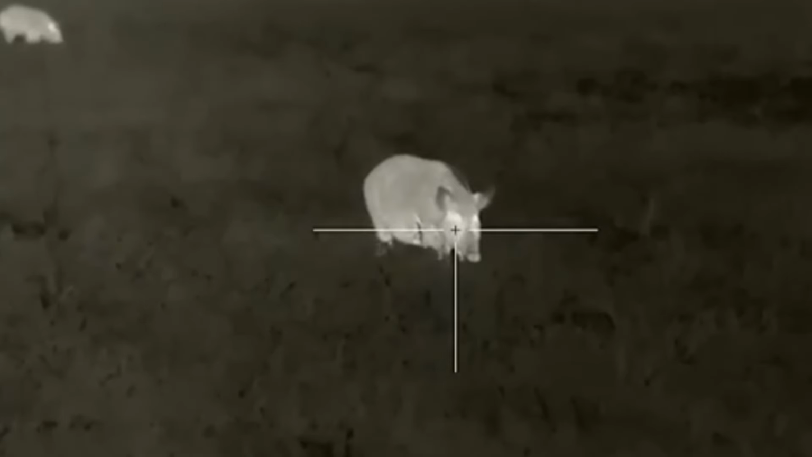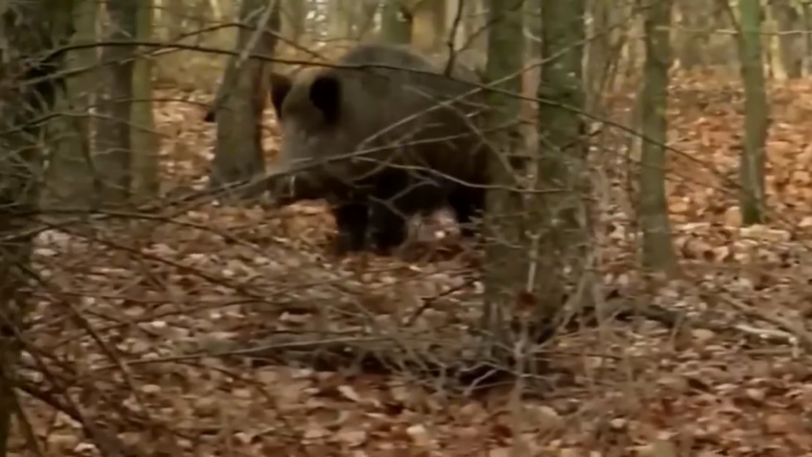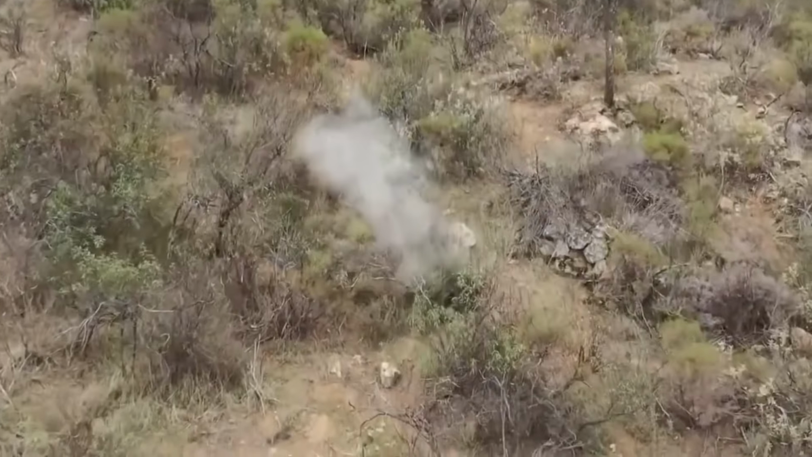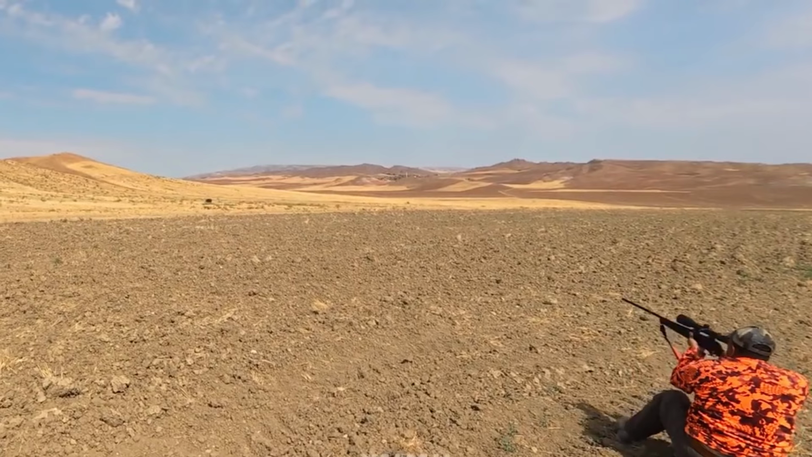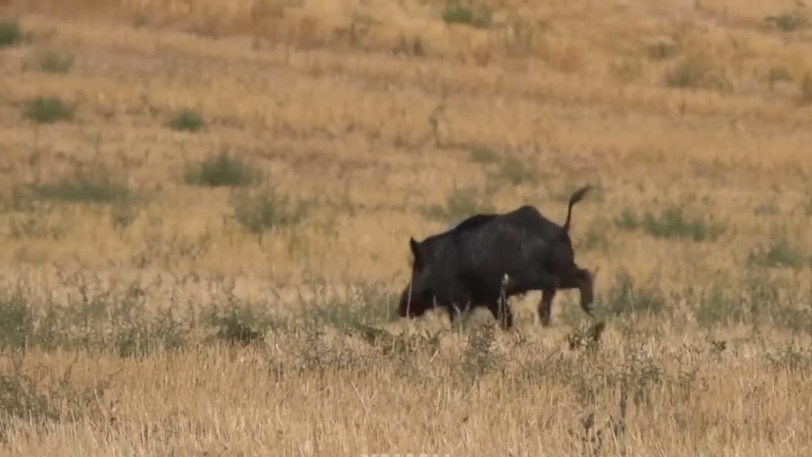State and federal agencies have stepped in, but their efforts often feel like a drop in the bucket. Wildlife experts deploy drones to track hog movements, mapping their paths with GPS and analyzing satellite imagery to predict where they'll strike next. These high-tech solutions provide valuable data, but they can't keep up with the hog's relentless expansion. Researchers estimate that feral hogs now roam across nearly 40 states, their numbers swelling into the millions.